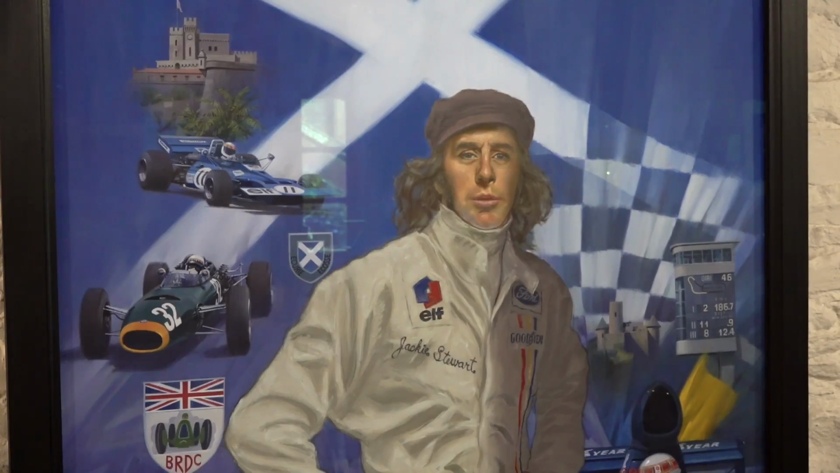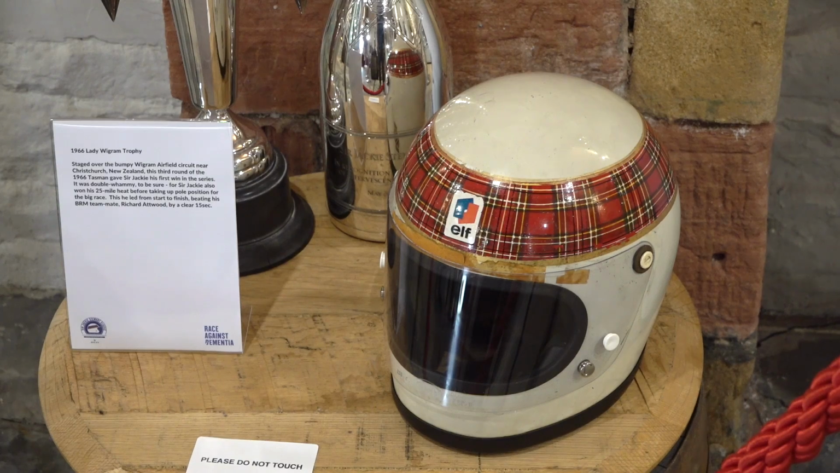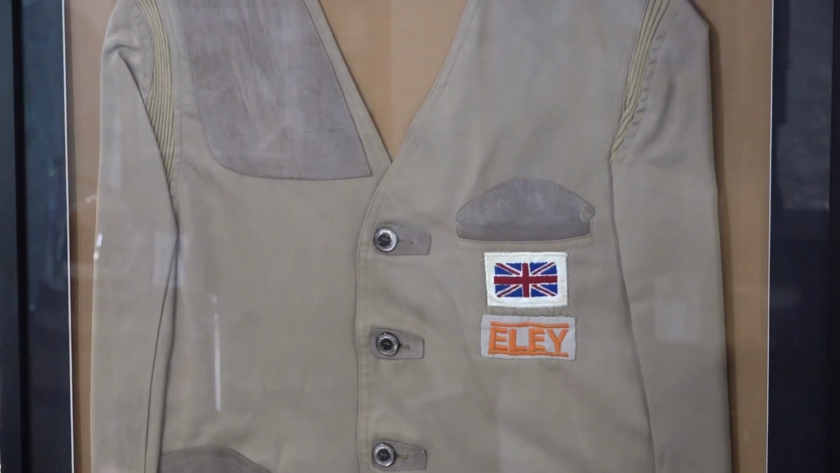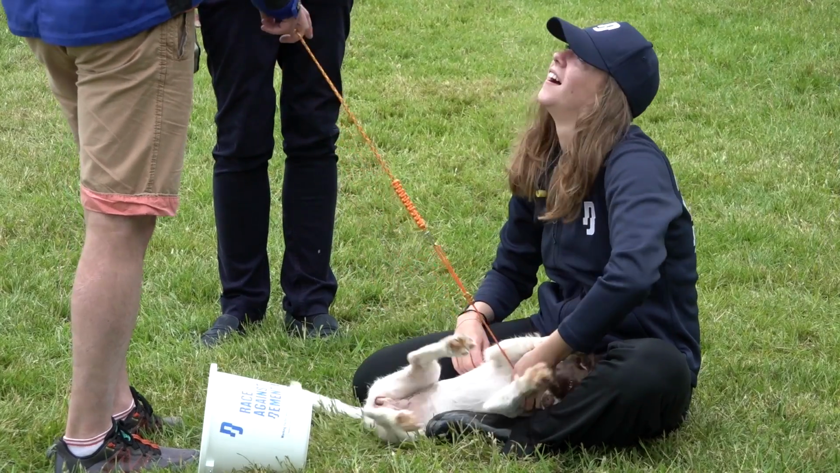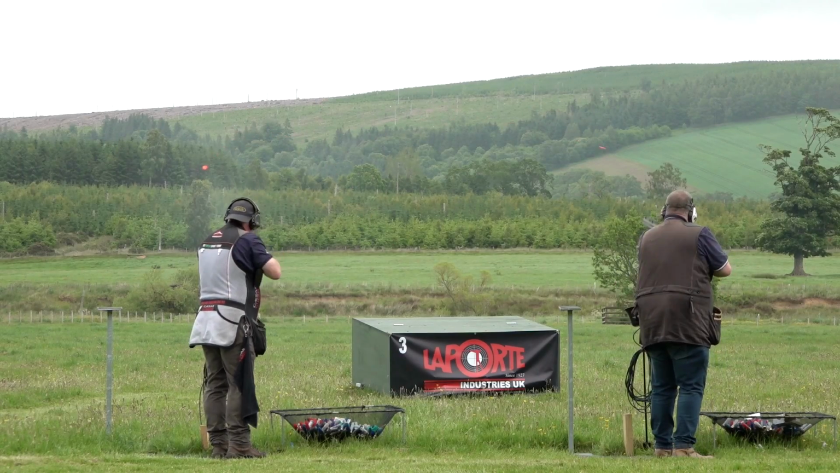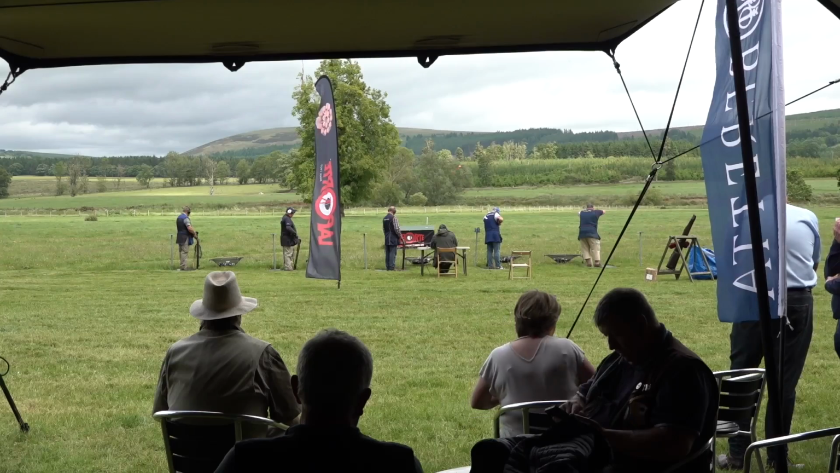Sir Jackie was a household name as a top motor racing driver in the 1960s and 70s. Less well known is his success at clay shooting. I was a clay pigeon shooter before I was a racing driver because I shot for Scotland and Great Britain. So therefore I thought, let's have a shooting day before the cars start. So that's what we're doing here, and we've got some of the best shots in the country here. And it's the beginning, because there's never been a shoot here before. So the shooting is today, and then tomorrow are all the beautiful cars from around the world.